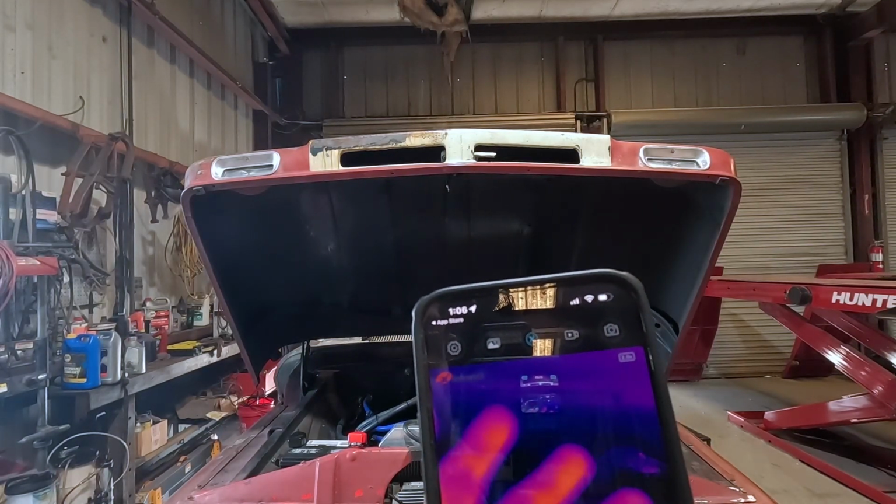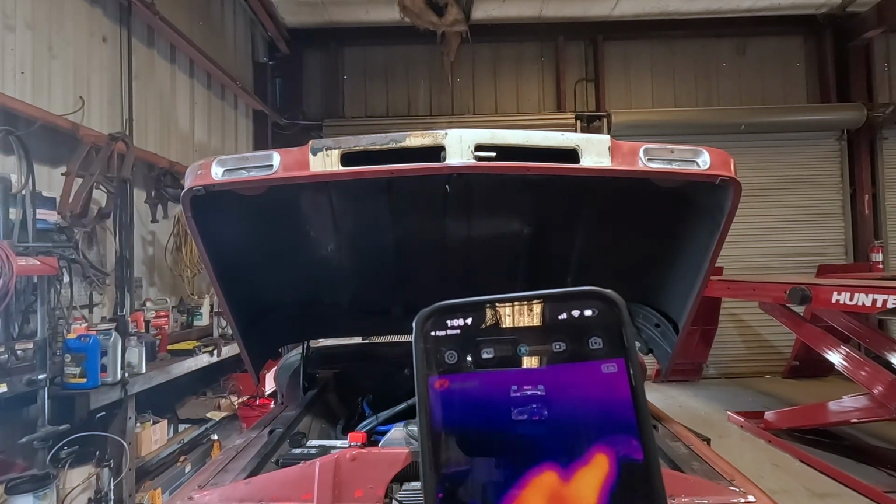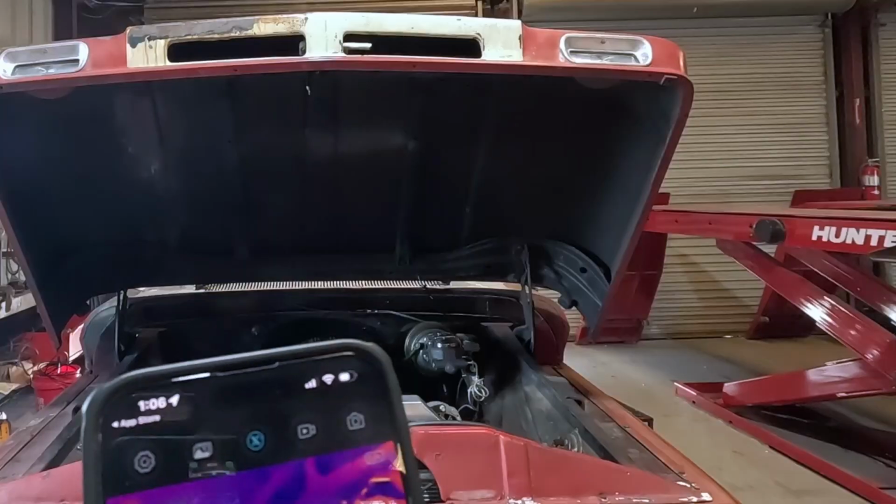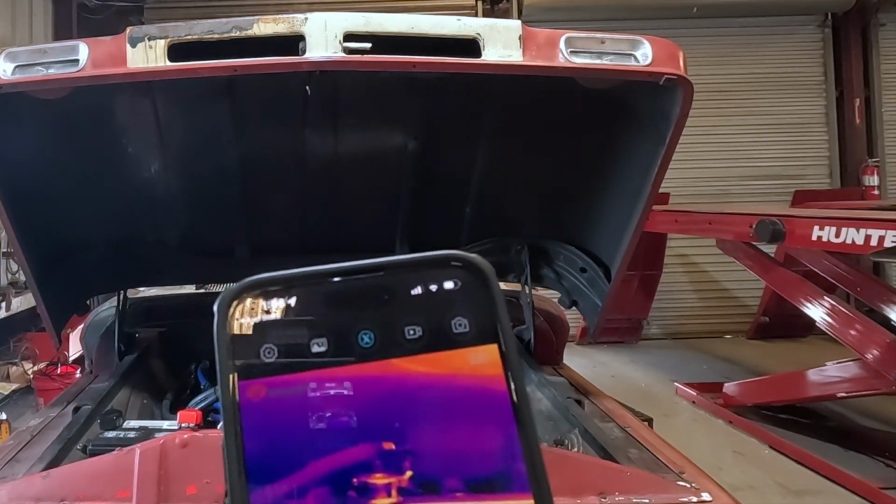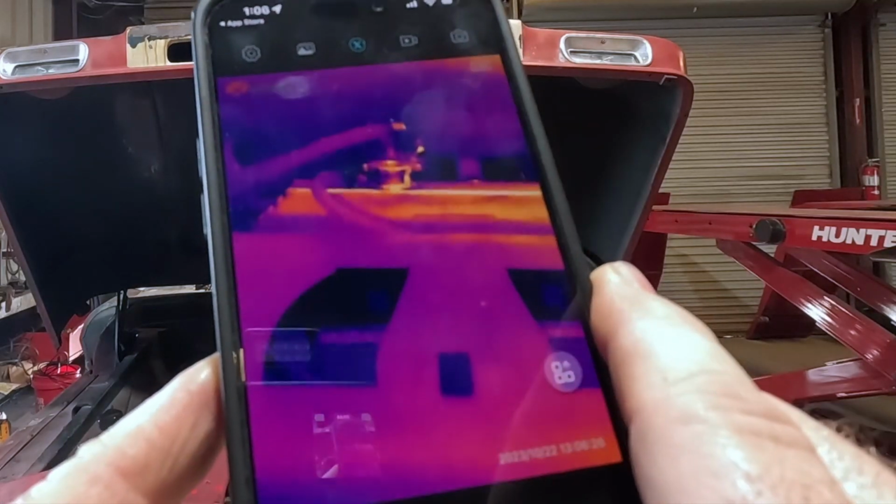What I do like about it, I can tell you right now that the image quality, because it's using my phone, is much better than most of the infrared cameras I have. I can do them side by side with other cameras in a separate video. Looks like it's going to be a super handy tool because the detail, I mean, you can see my radiator cap in that image.